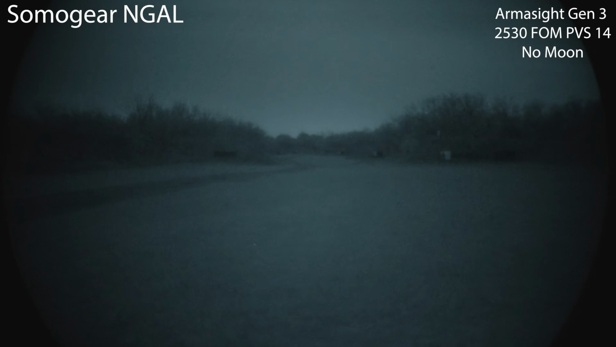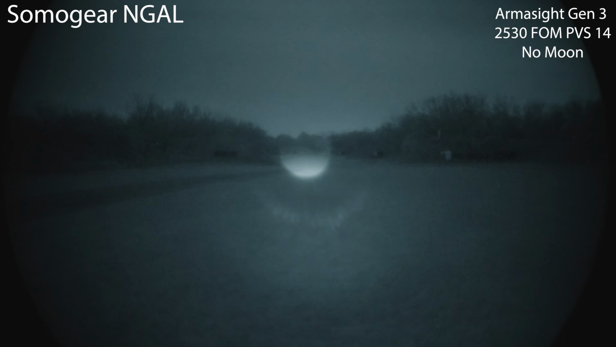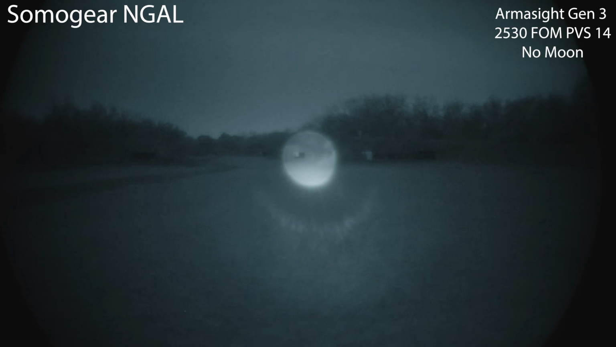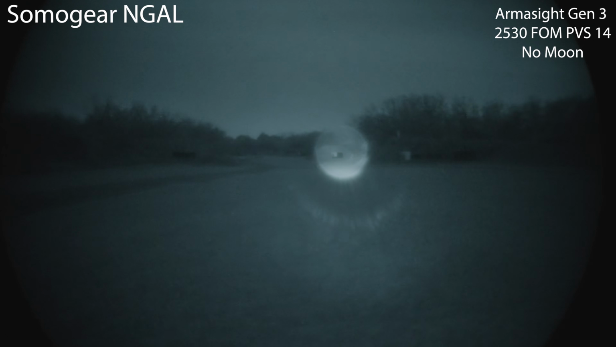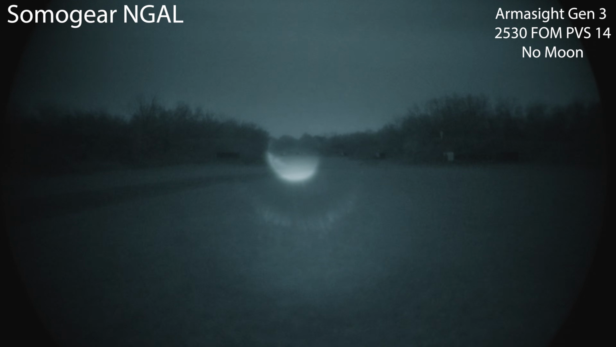Now let's go ahead and go into illuminator high. So I can make out the 500 yard targets to my eye. Notice there's a little bit of artifacts outside the illumination pattern on this fully focused beam. A little overpowering at 100 yards. There's 200, 300, 400 on the left, and then 500 centered.